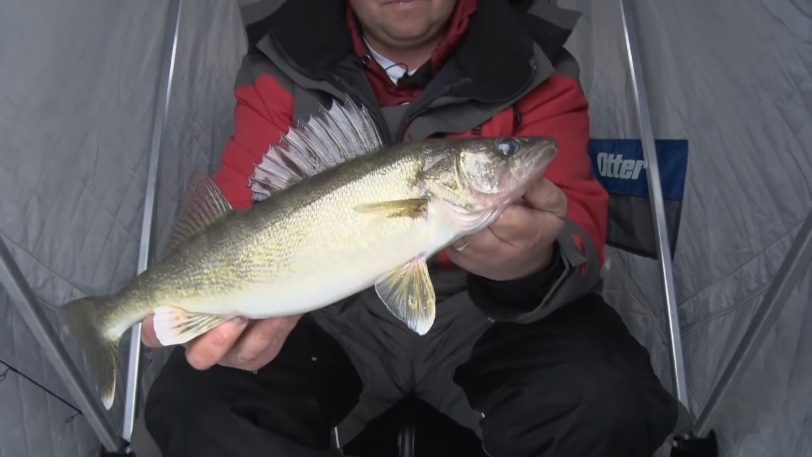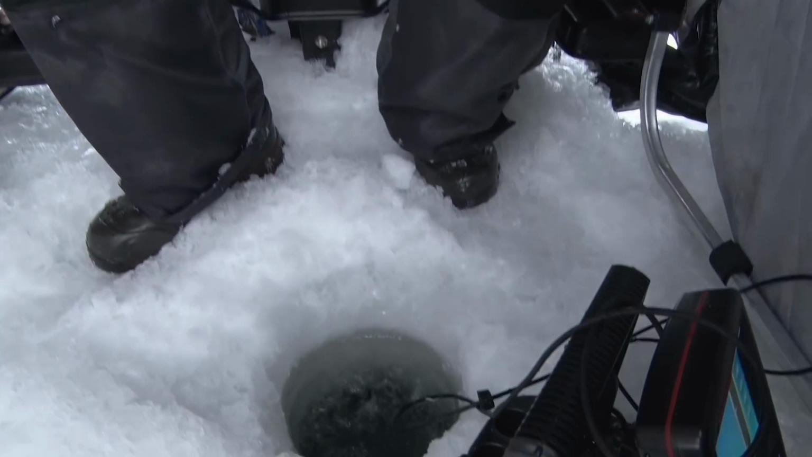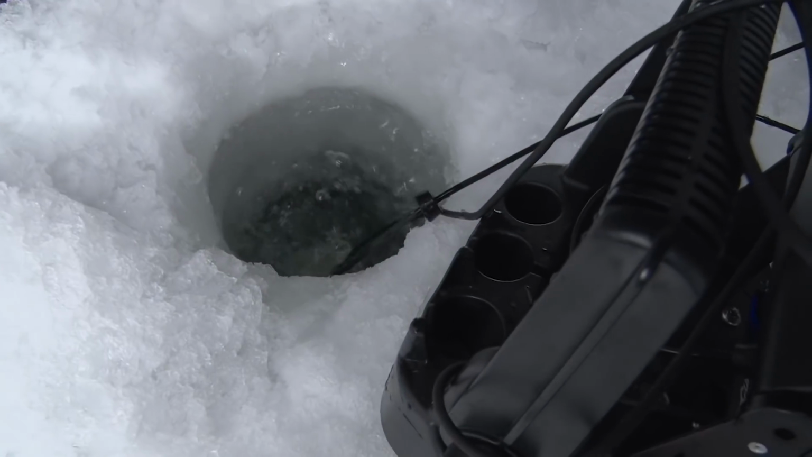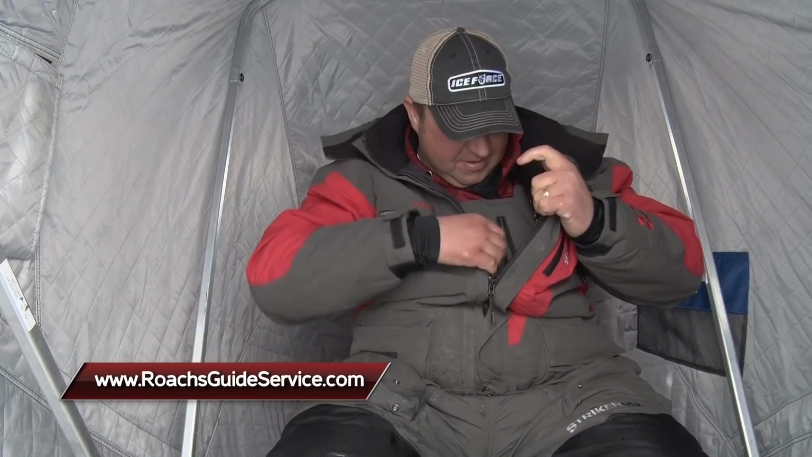Good looking walleye. Let's get this one back down the hole. There she goes, just like that. Staying on the move always pays big dividends, especially during daytime hours. Whether you rent a fish house on Mille Lacs or you bring your own wheelhouse, bring some portables along. It's nice to be able to be mobile during the day because there's times where fish are coming to your location and there's other times where you got to go to the fish.